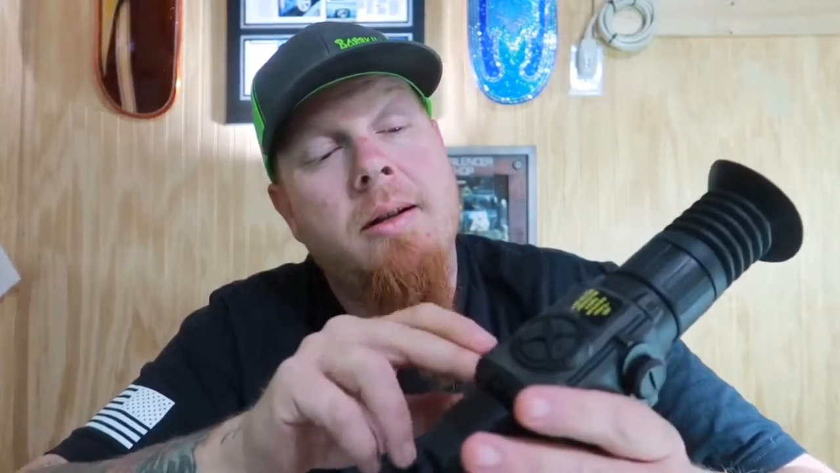Okay, here it has the notorious, awesome, I call it incredible, one-shot zeroing. Pulsar, their thermal scopes are some of the easiest thermal scopes to sight in. If you've had a Pulsar before, if you've shot one of your buddies', you'll notice how dead on they are because they're so easy to sight in. So this thing has the one-shot zeroing mode in it, so that's awesome.